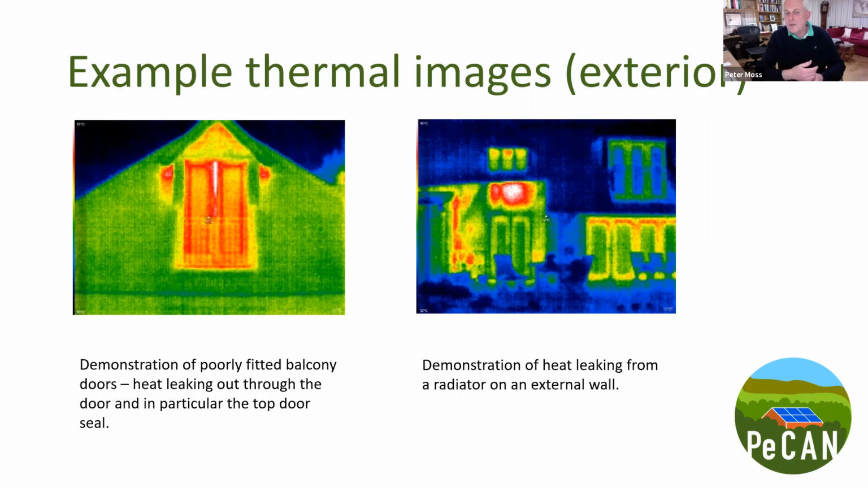But realistically, what are you going to do about that if you're the homeowner? You're probably going to fix the seals. You're probably not going to worry too much about the other items that are there. But the seals definitely warrant fixing.